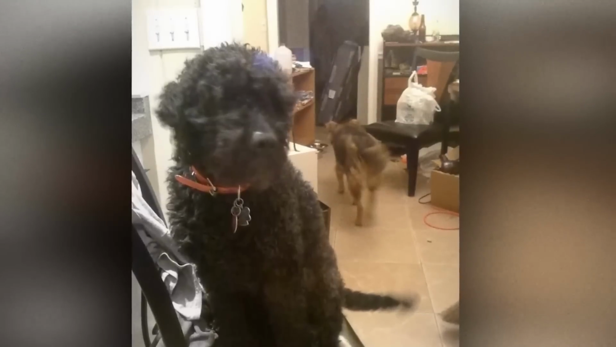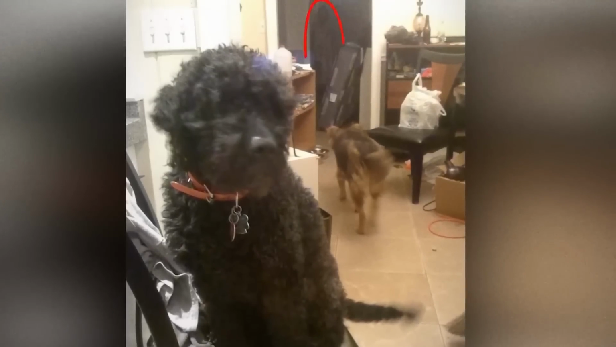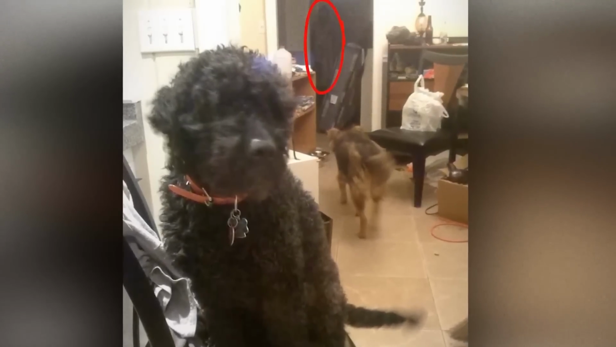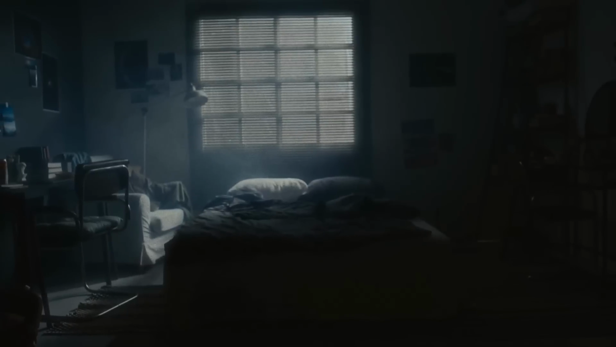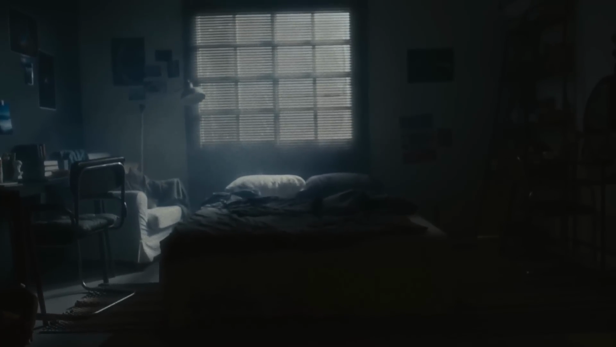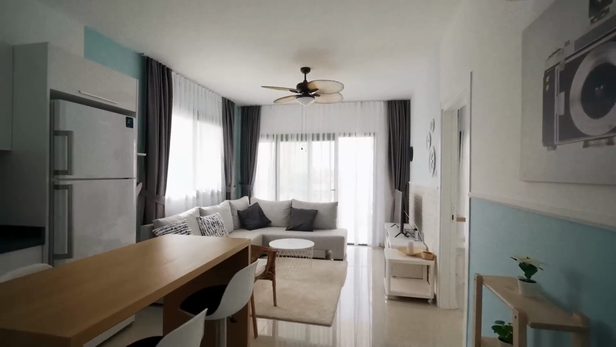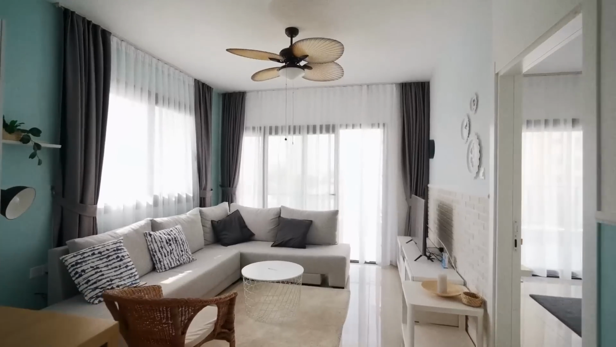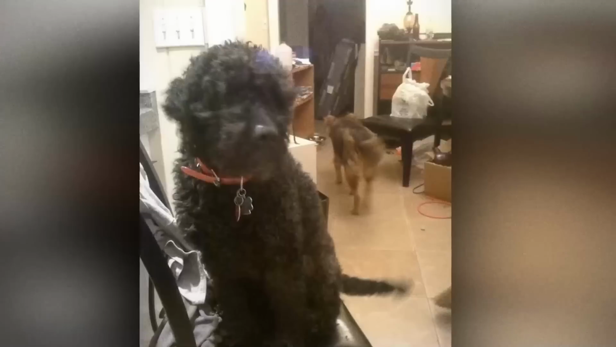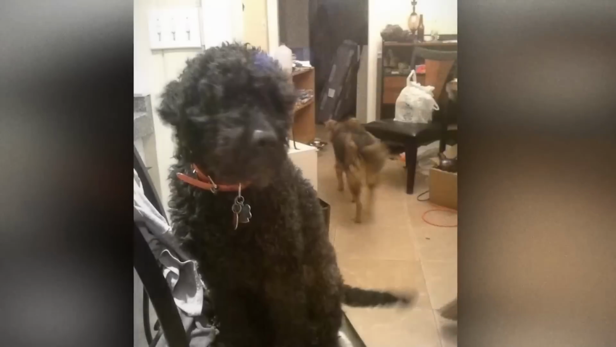Theories began circulating, with some speculating that the figure could be the ghost of someone who had died in the apartment complex. The homeowner herself had reported a string of unsettling occurrences. She would hear the sound of footsteps echoing through the hallways late at night, even though she knew she was the only one home. And in the morning, she would often find objects moved or rearranged, even though she hadn't touched them. The feeling of being watched became a constant, and her dogs exhibited clear signs of discomfort, particularly in the living room, the very spot where the mysterious figure had been caught in the photo.